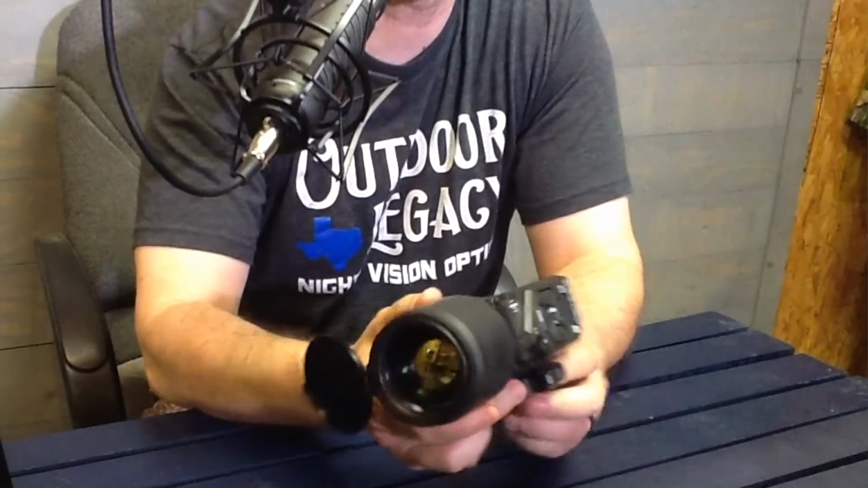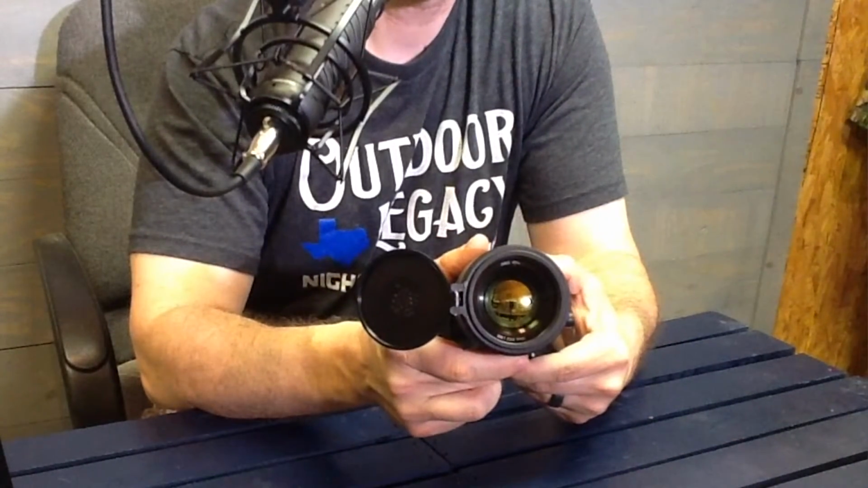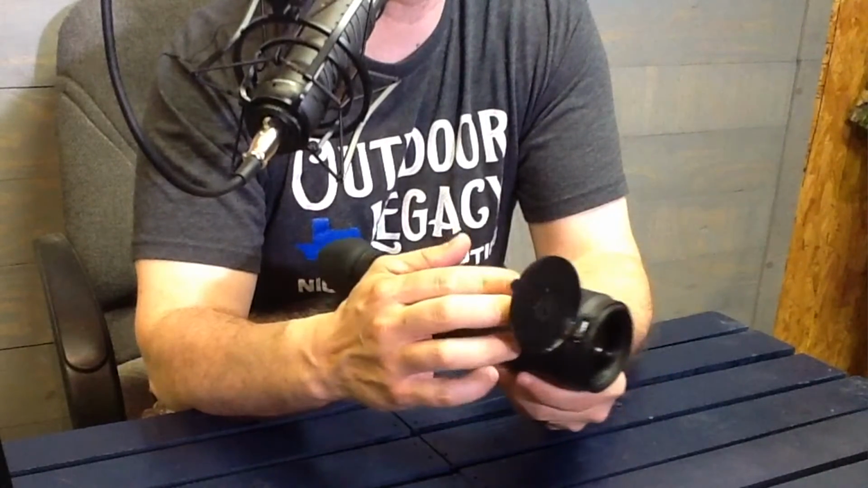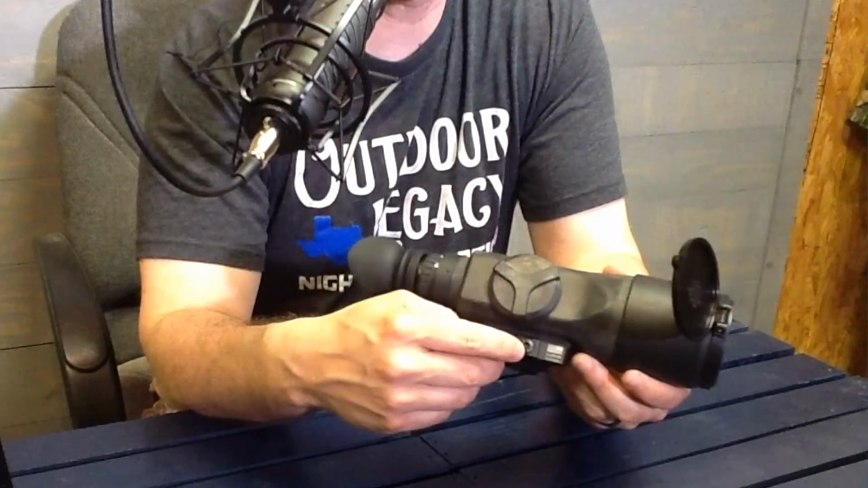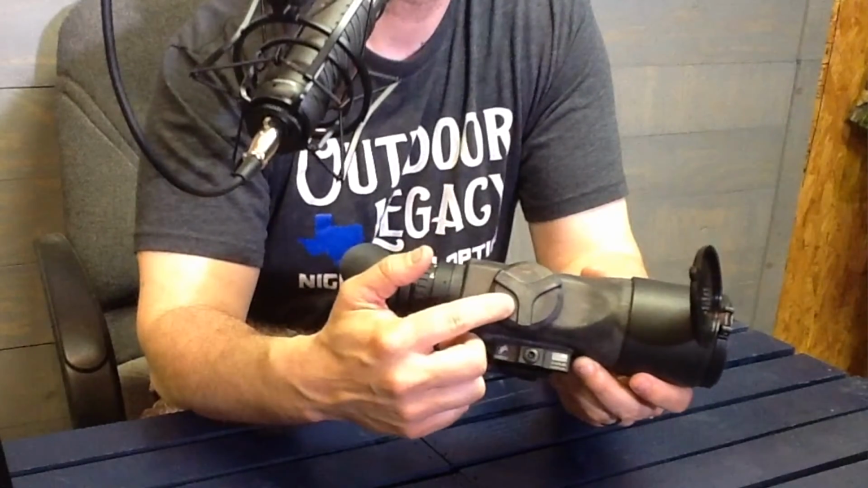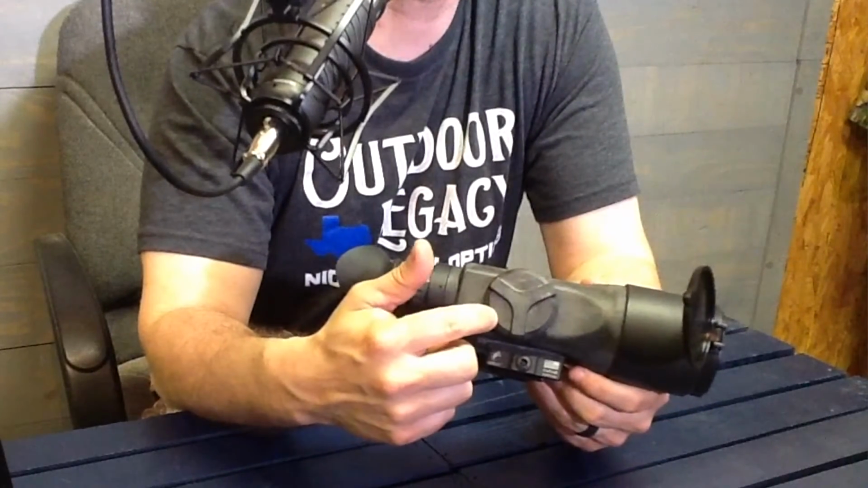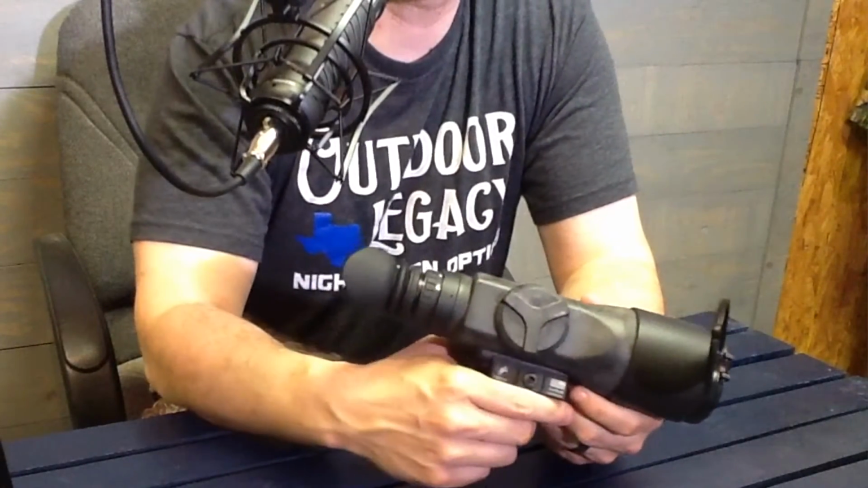So the specs on this scope, just looking around the scope, you can see it's got a 50mm objective lens on it. It's a big old lens, and I tell you, it produces a very beautiful image. Now it runs on 4 CR123A batteries. As you know, the Trigicons run on 2. This one runs on 4. Really, the additional 2 batteries' weight is not very noticeable, but it gives you longer runtime, and that's the good thing about it.